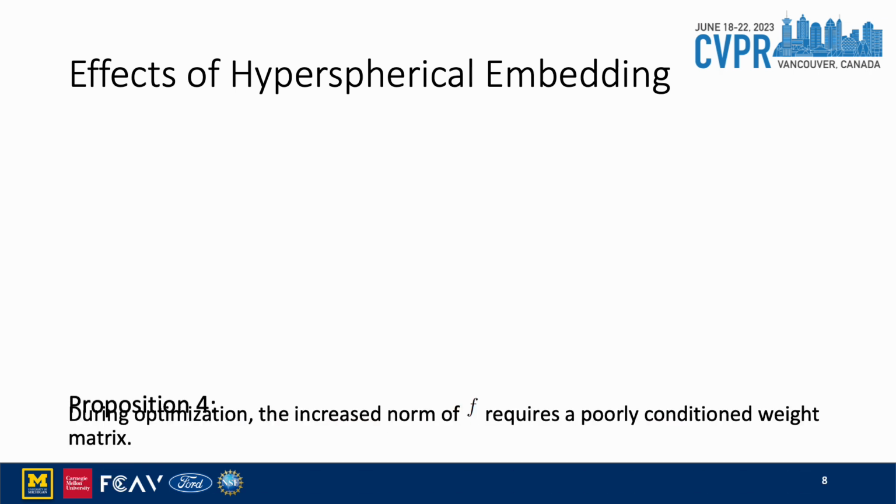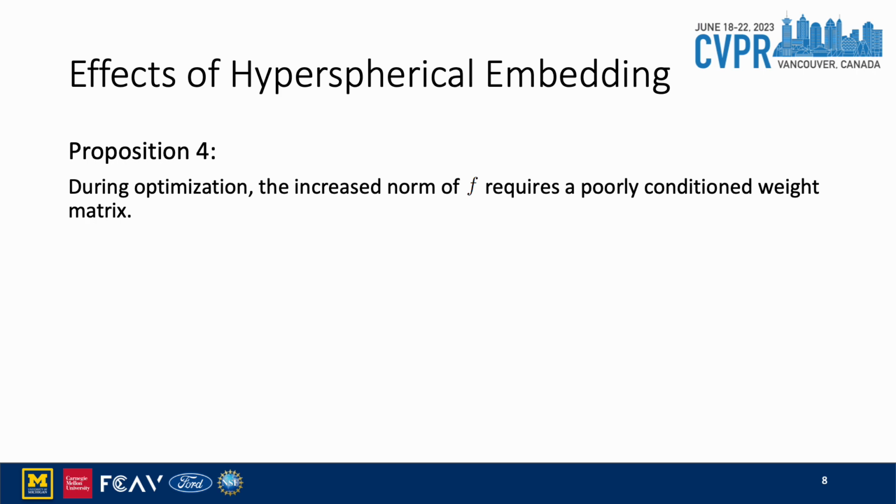The last proposition is that the increased norm of F requires a poorly conditioned weight matrix. If we decompose the weight matrix using singular value decomposition, the norm of the transformed output F is only related to the singular values in the diagonal matrix sigma. From proposition 2, we know the norm of F is increasing, so the weight W will be updated with greater singular values. If all singular values get increased, then the scale of the weights would increase, and larger weights will lead to overfitting. Empirically, we did not observe this effect.